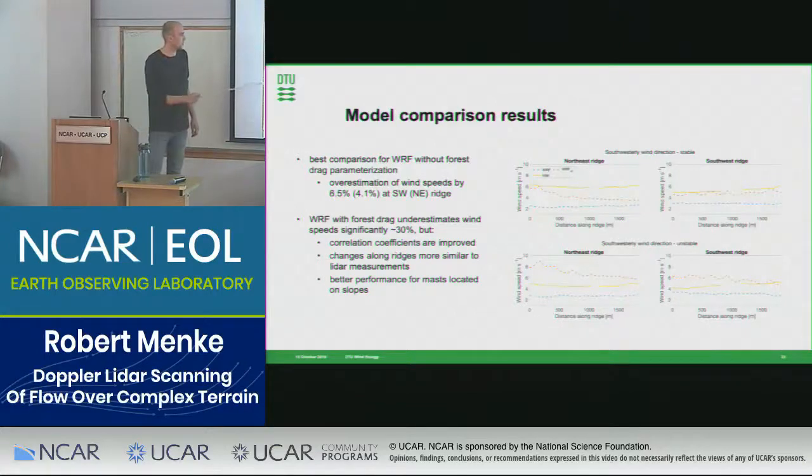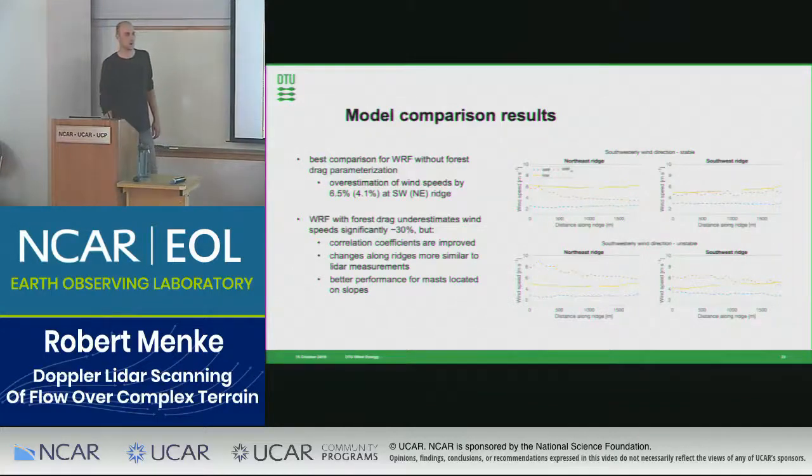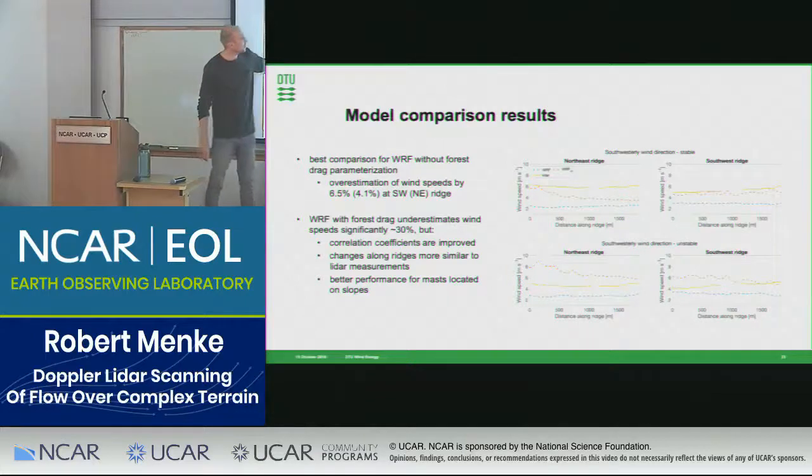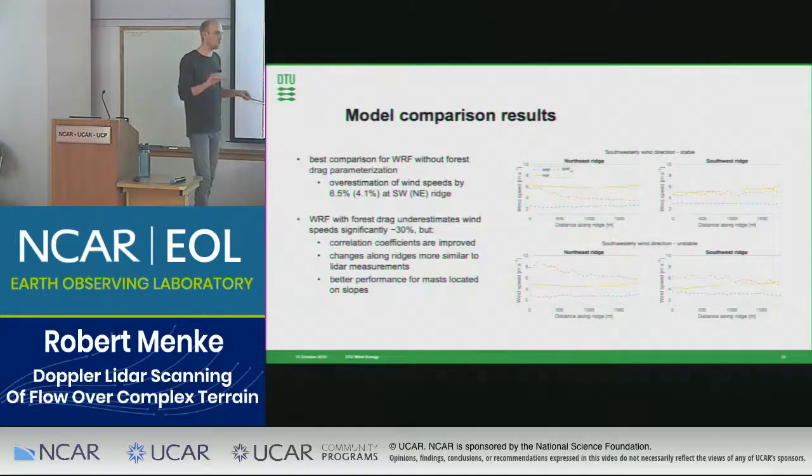And looking at the simulation with added forest drag, we found that it's significantly underestimating the wind speed by 30%. But then looking a bit more into detail in the statistics, we found that with the forest drag, the correlation coefficients actually improved. Looking here at just southwesterly winds, for example, and for stable and unstable conditions, we see in blue the simulation with forest drag, in red the one without forest drag, and in yellow the lidar measurements. So we see these lines don't overlay at all.